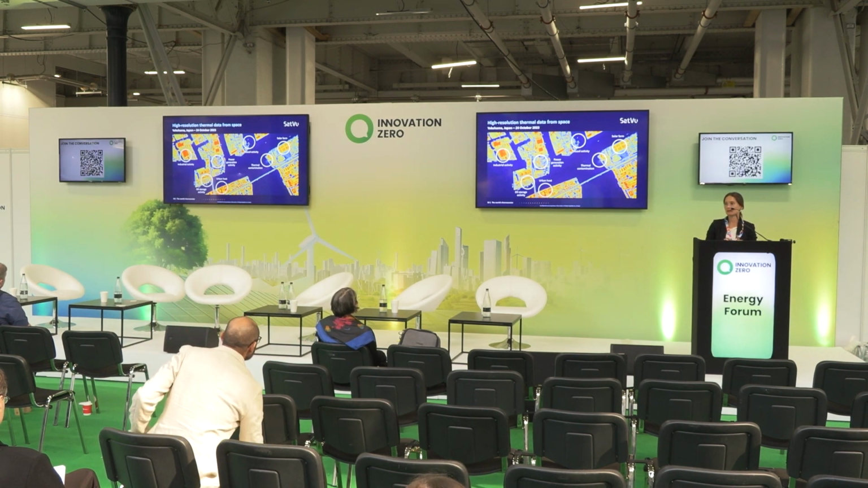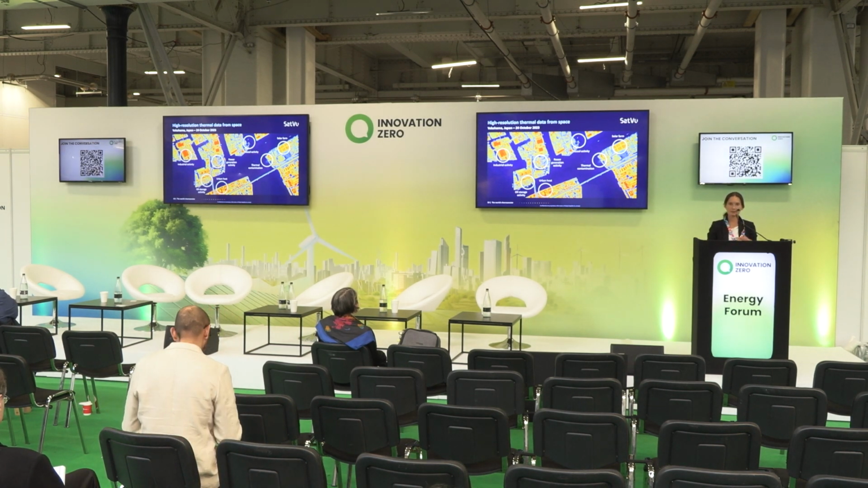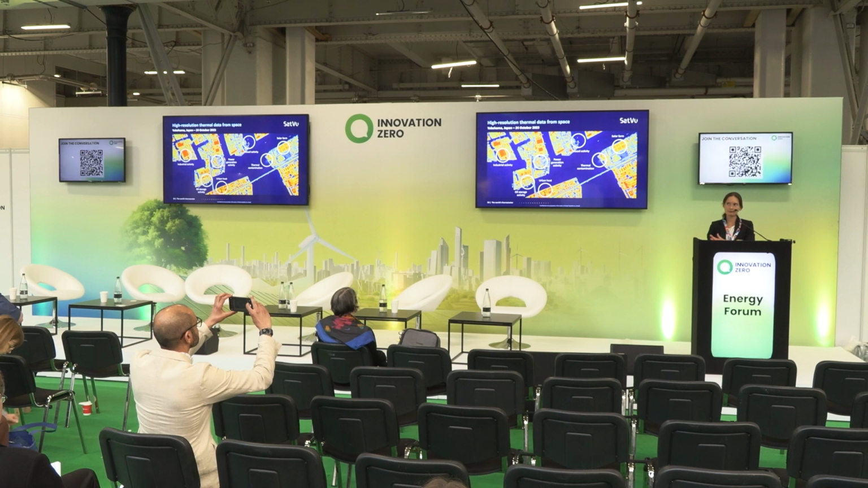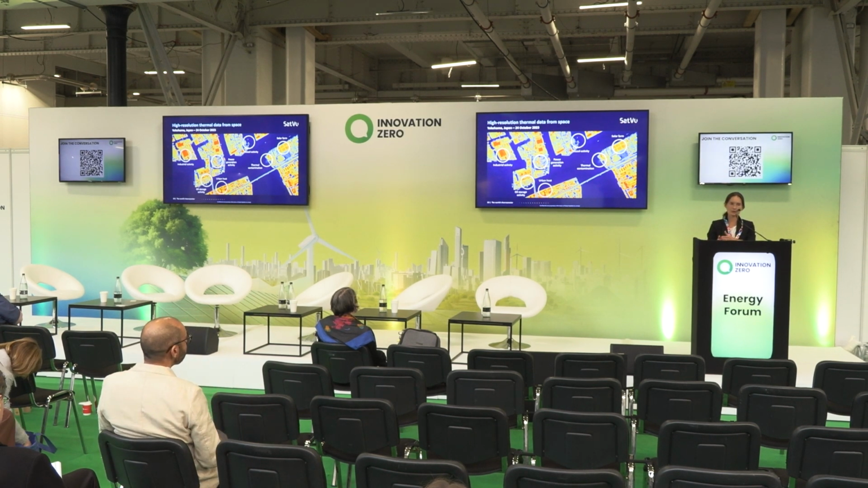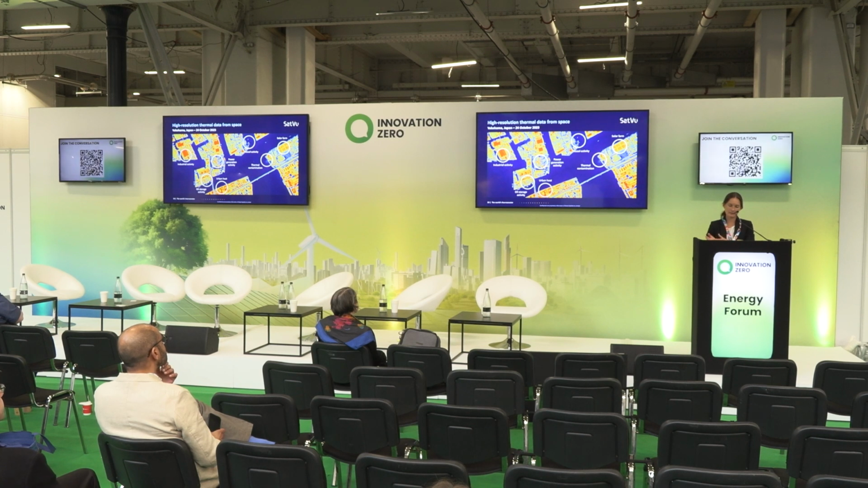SatVu specializes in thermal imagery. We capture data in mid-wave infrared, that is between 3.4 to 5 micrometers in the electromagnetic spectrum. And the variety of applications we can use the data for ranges from monitoring heat emissions from industrial facilities, monitoring urban heat island effects, but also to understand the energy consumption patterns and to try to use available resources better.